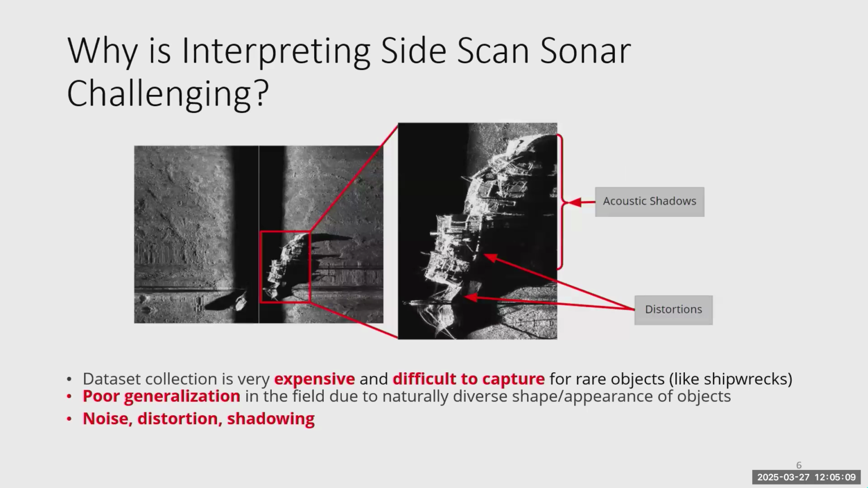In general, we usually rely on expert knowledge for interpretation of side scan sonar. If we're doing something like target detection or shipwreck detection, we work directly with marine archaeologists up at Thunder Bay National Marine Sanctuary, who are experts in interpreting side scan sonar, and they're experts at the sites, right? They've done multiple dives to these sites, so they really know what they're visualizing.